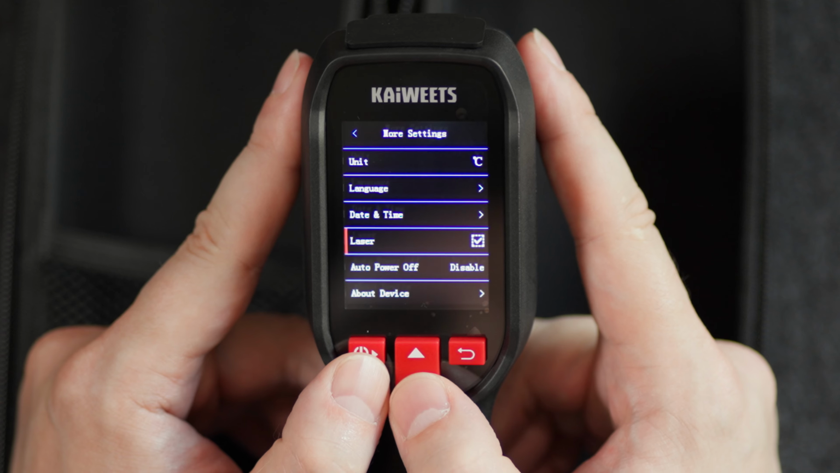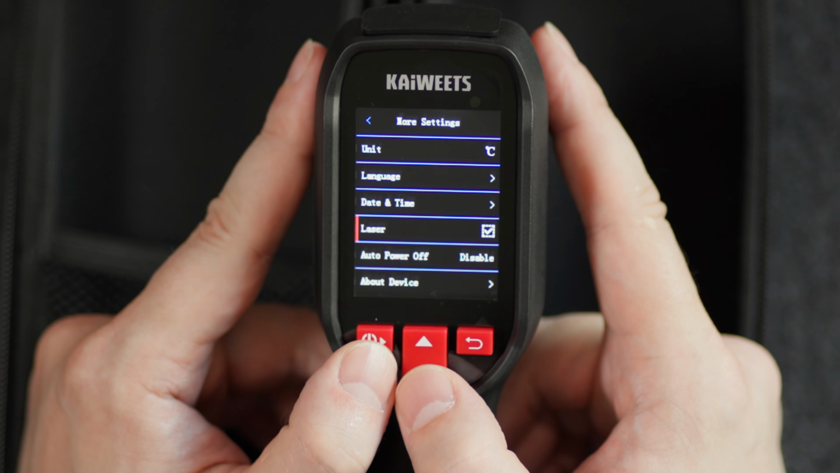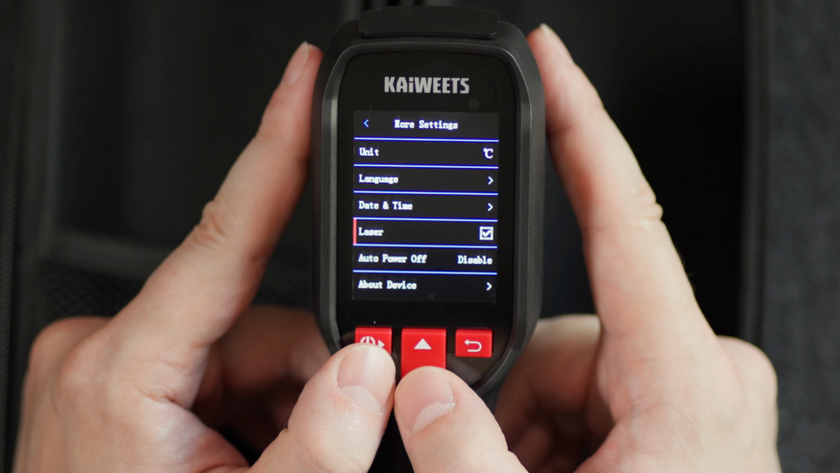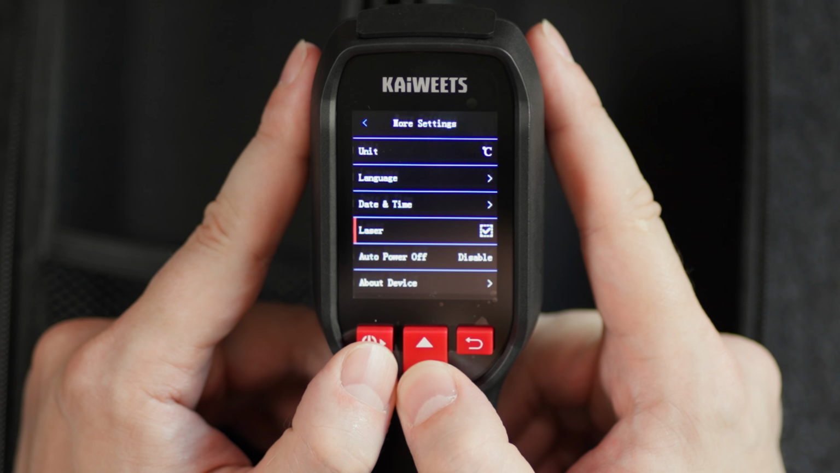You can disable the laser if you don't want to use it, especially if you are around cameras. Be very careful. If you have lasers, do not point them at the lens of your camera because you might fry your sensor. So just a little warning. I'm pretty sure you're aware of that, but just a heads up.